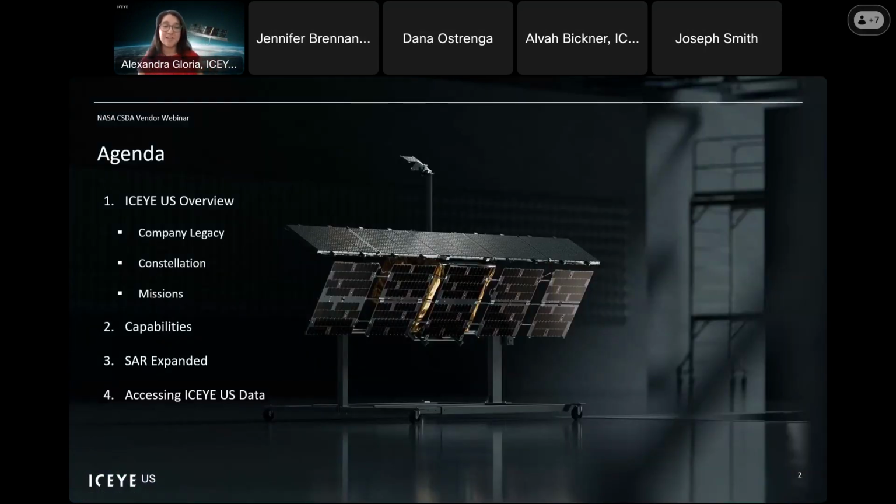Okay, so I'll be taking you through the overview, and then I'll turn it over to capabilities, and then we'll talk about our SAR expanded, and then I'll close this out by talking about how to access our ICEYE data.